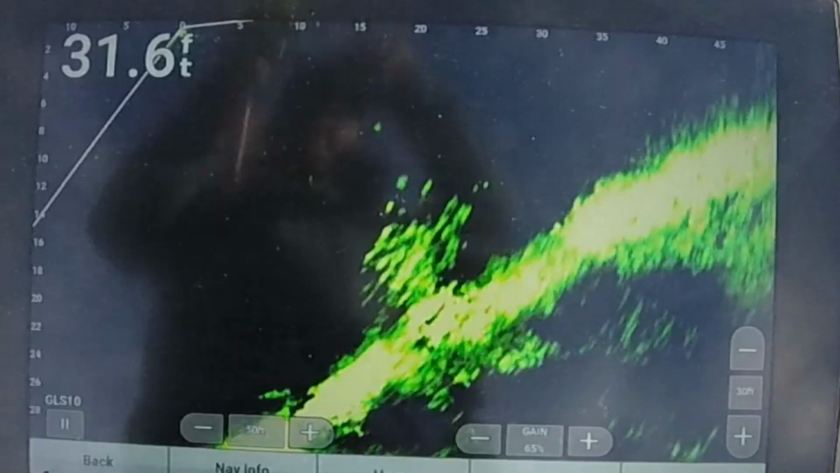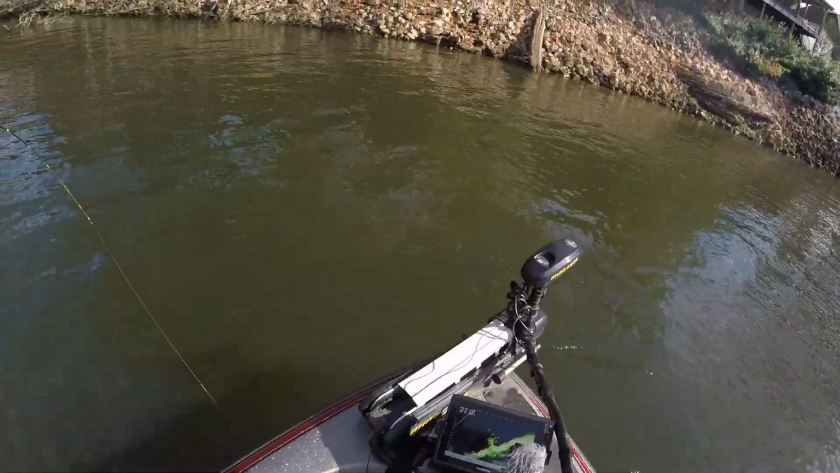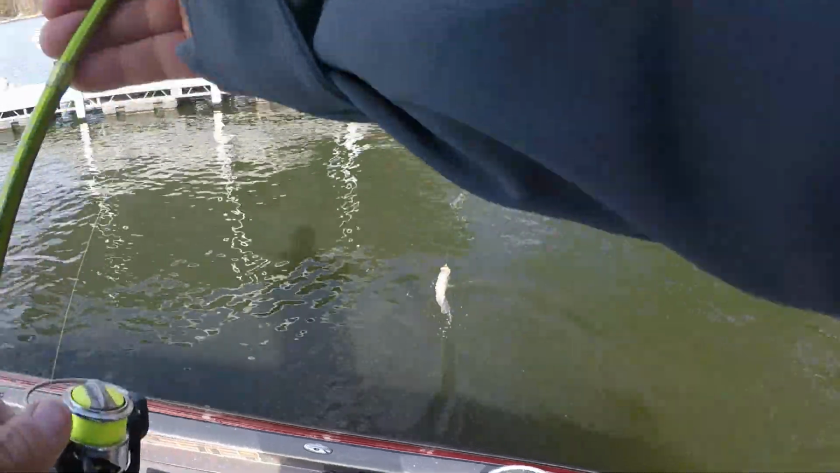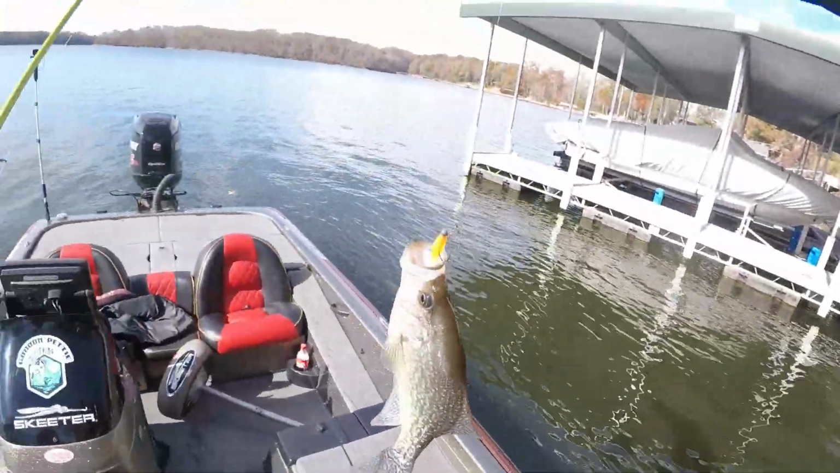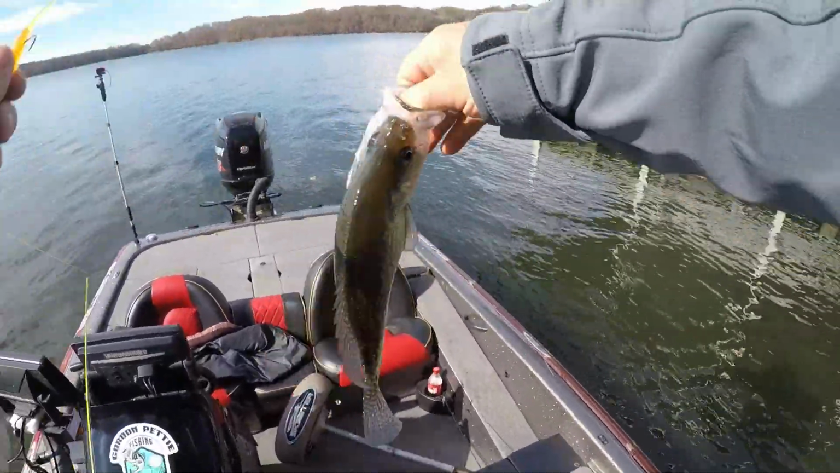There he is. Changed colors. Talked another one into biting. That one's thick.